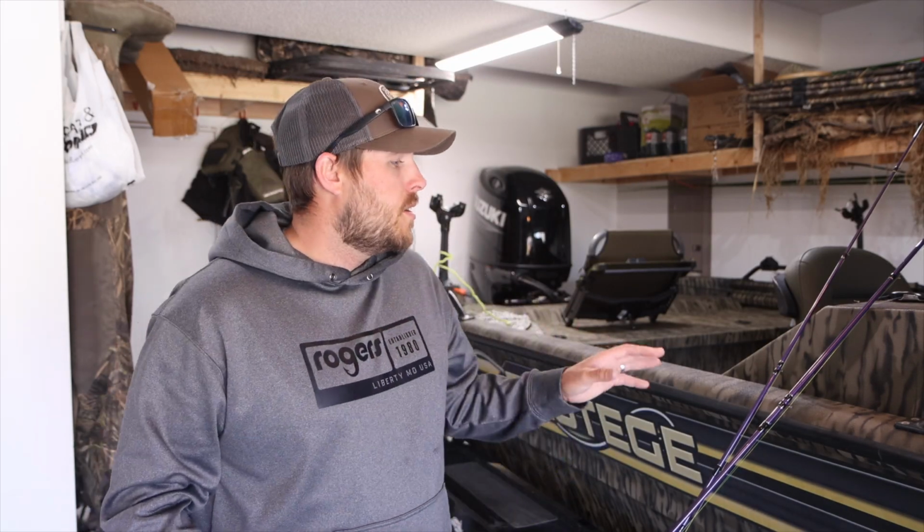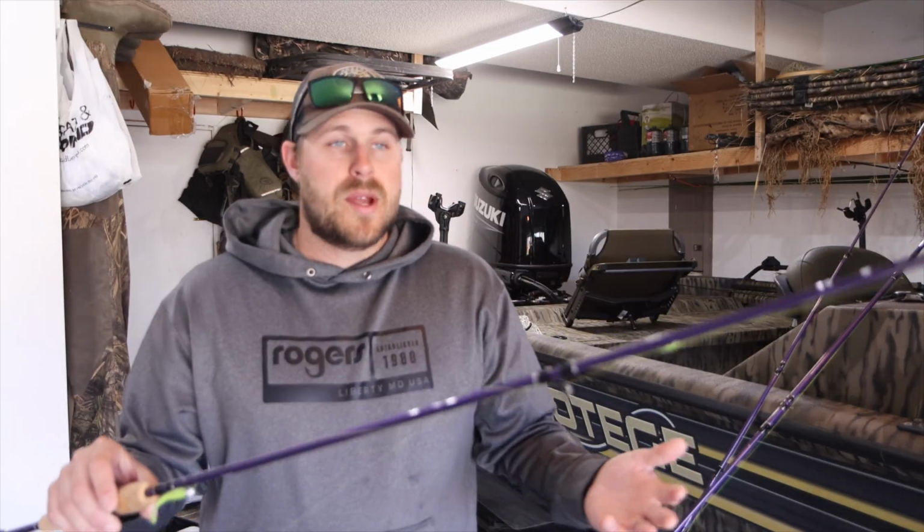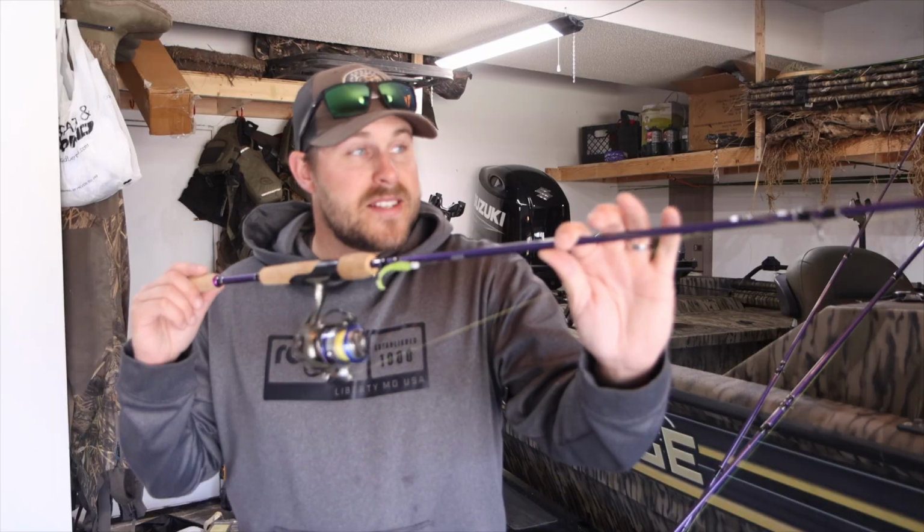So I wish I had a little bit more time on the water to experiment with these rods, and that's gonna come with time on future outings. Fishing's just been a little bit slower than I would like, but we're in that kind of transition period. Let's go over things that I changed about these rods and my overall opinion on them after using them for the first time. This is the 7'6".